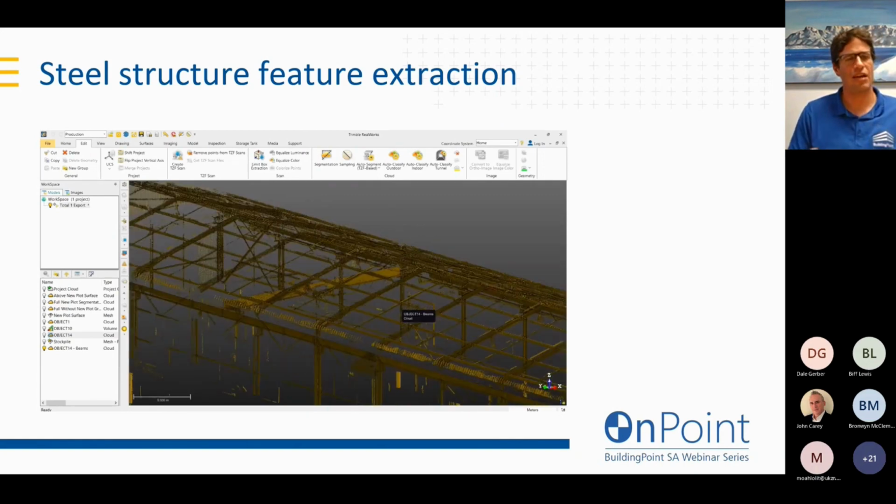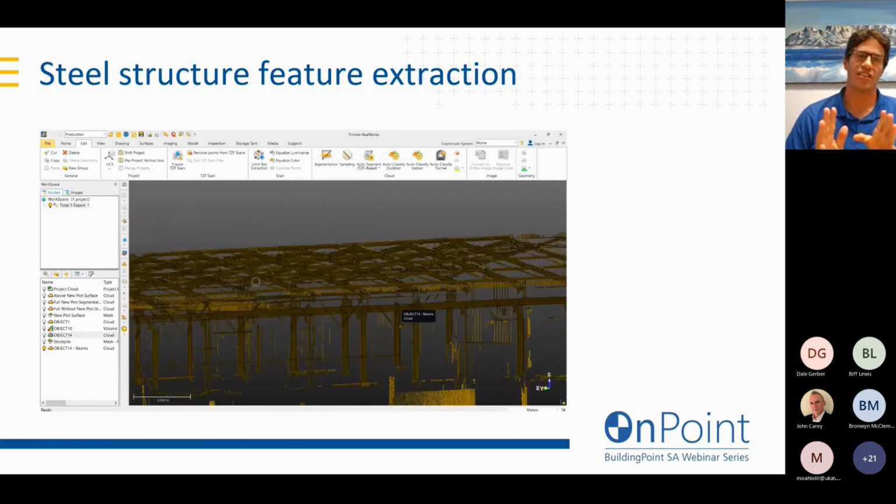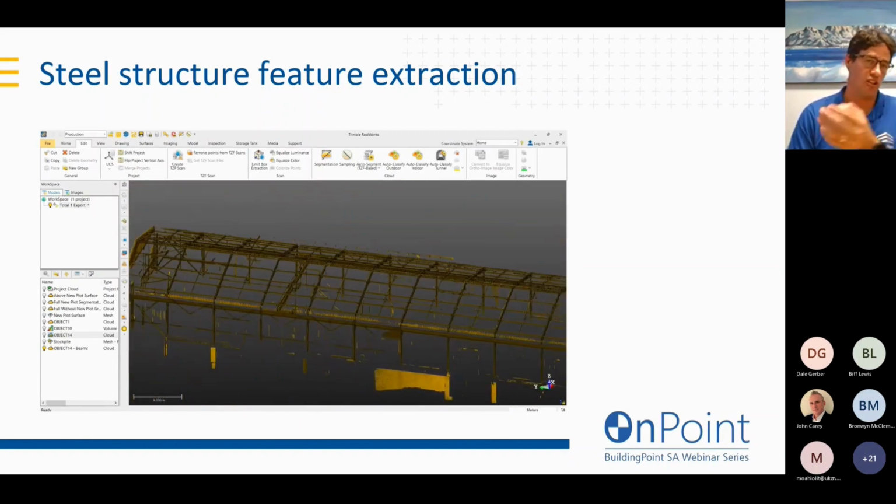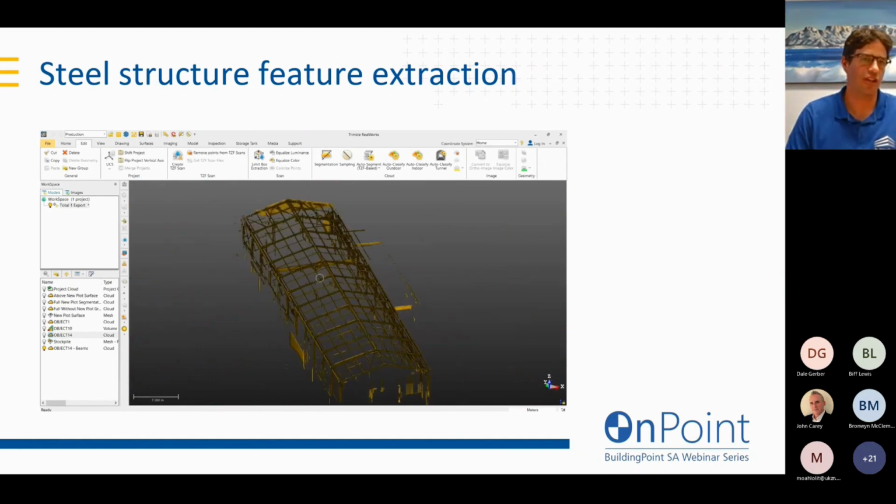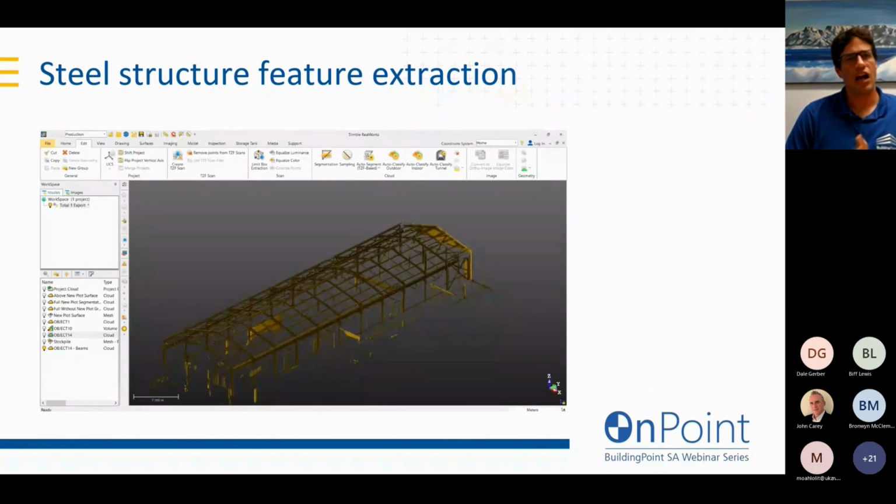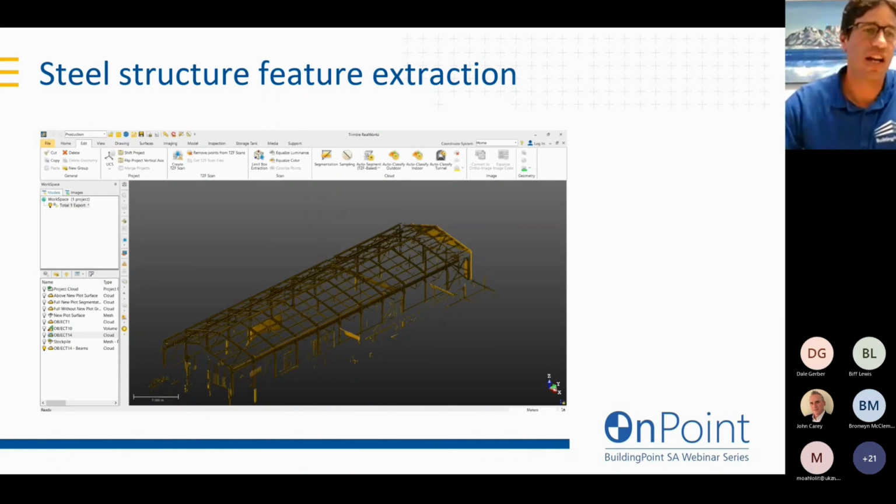And I've now cleaned up and cleared out my entire data set, and all I'm left with is my steel frame structure. It took as long as the video took to play to process that data set, and I now have my steel members that I can extract.